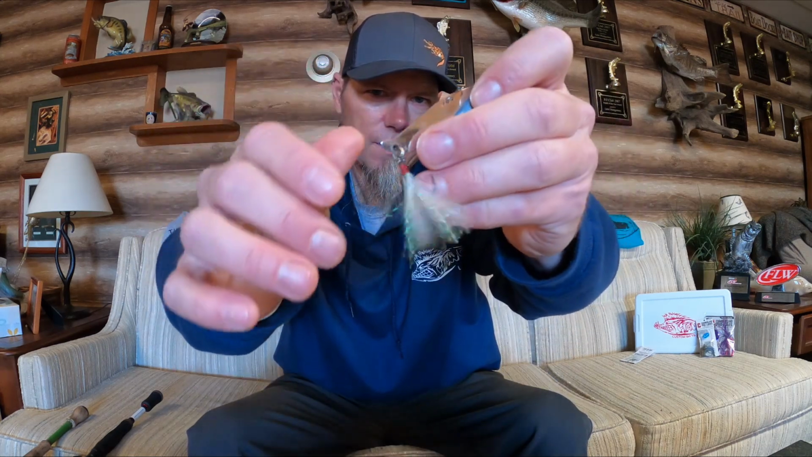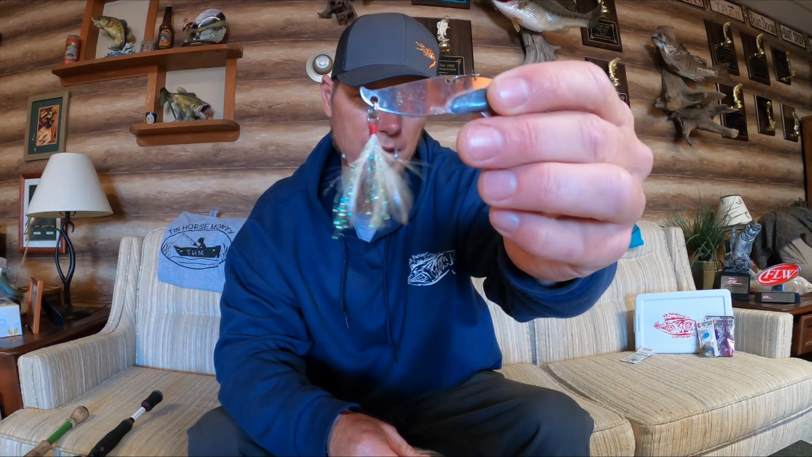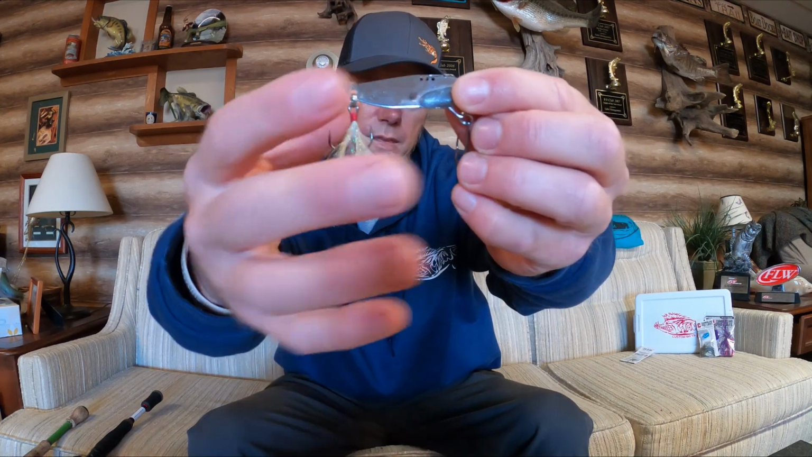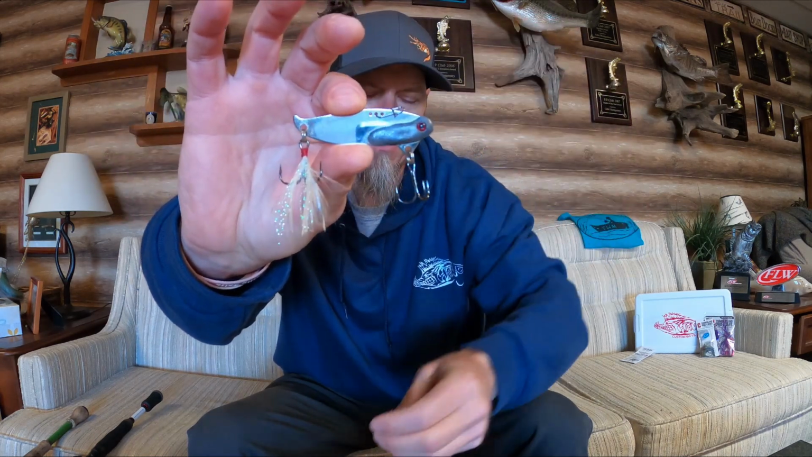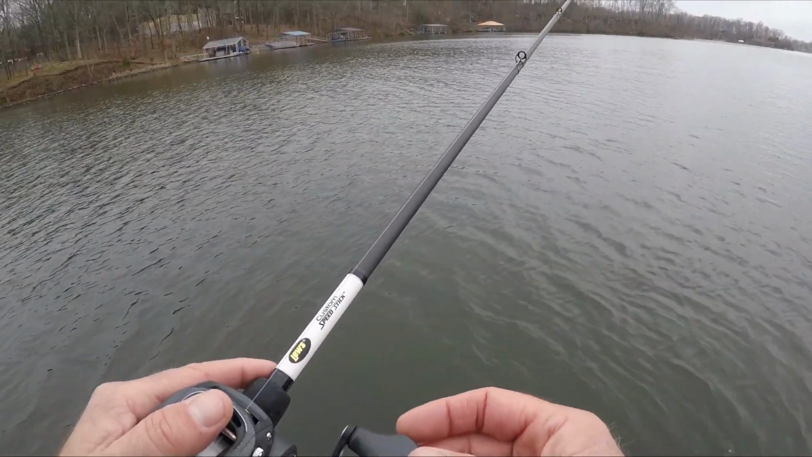Tail feather, you can go with or without the tail feather. Sometimes it makes a difference, sometimes it doesn't. I think when the fish are more aggressive, that tail feather is the way to go. And if they're a little more finicky, that open hook or just a plain hook gives that bait a little more of a finesse type profile. So you've got to play around with that. They're going to be pretty transient.